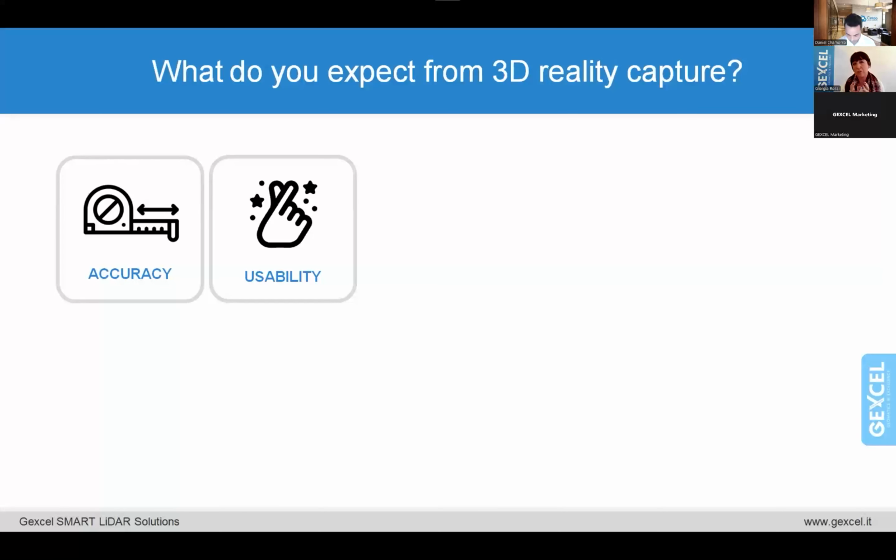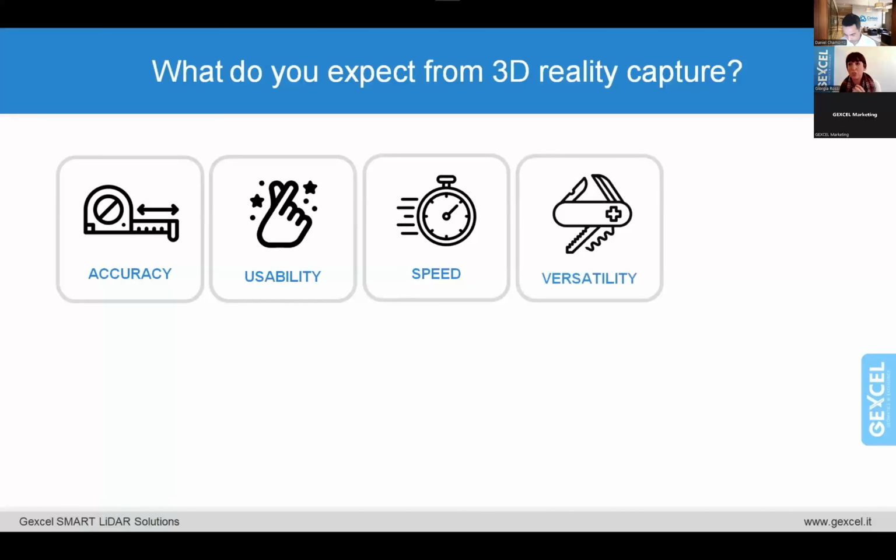I want something lightweight and portable almost everywhere. I want to be fast and efficient, and this is, I think, one important thing, because being fast means saving time on site, but also saving money, because time is money. So I want something that can speed up my process on site, but also my data post-processing.